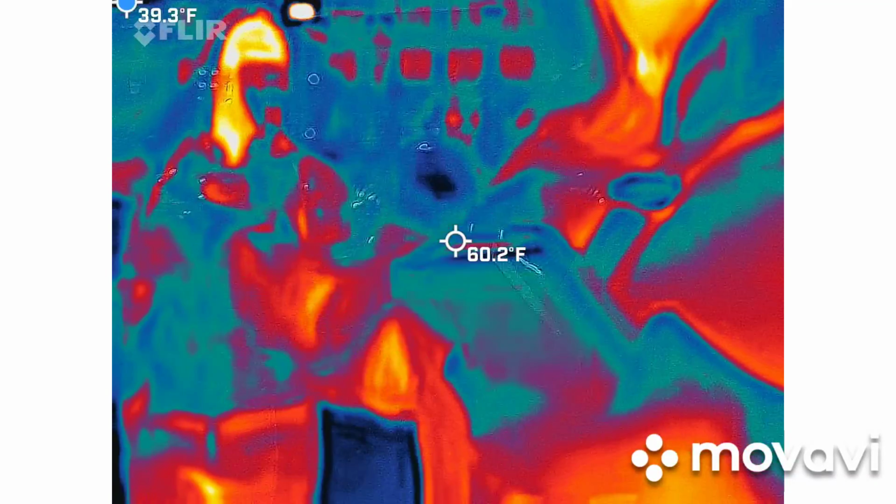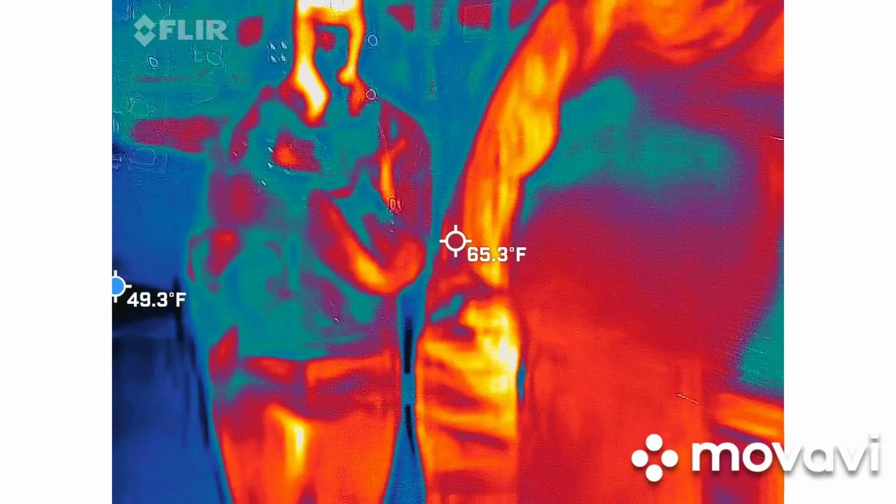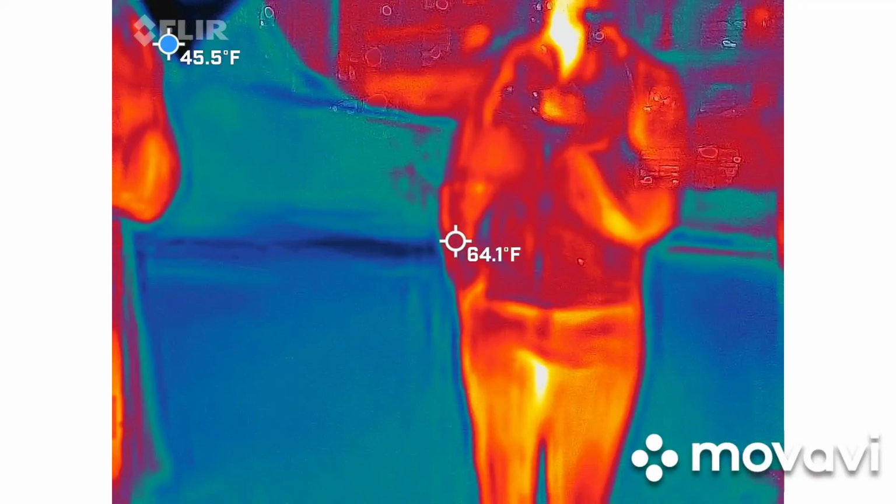So without any kind of readings coming from the EMF meter and nothing significant coming out of your spirit boxes, I say we call it and I'll come over to the